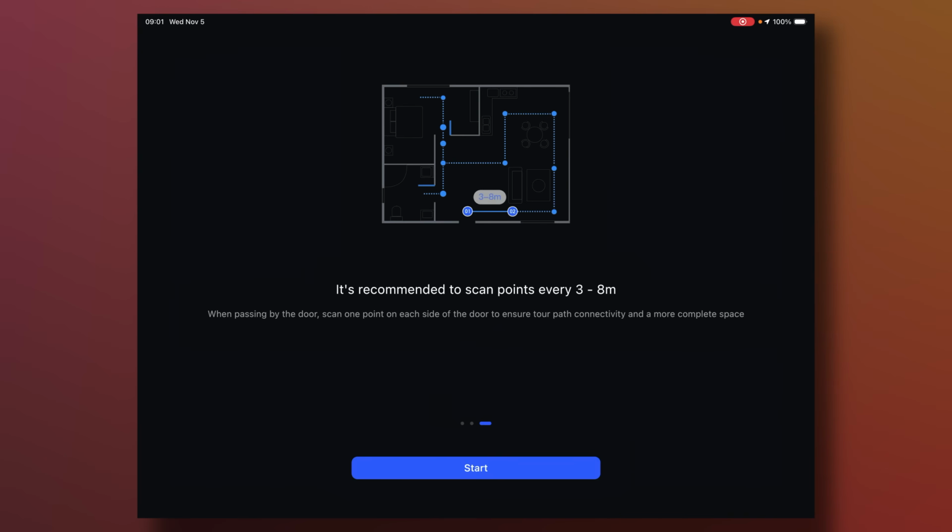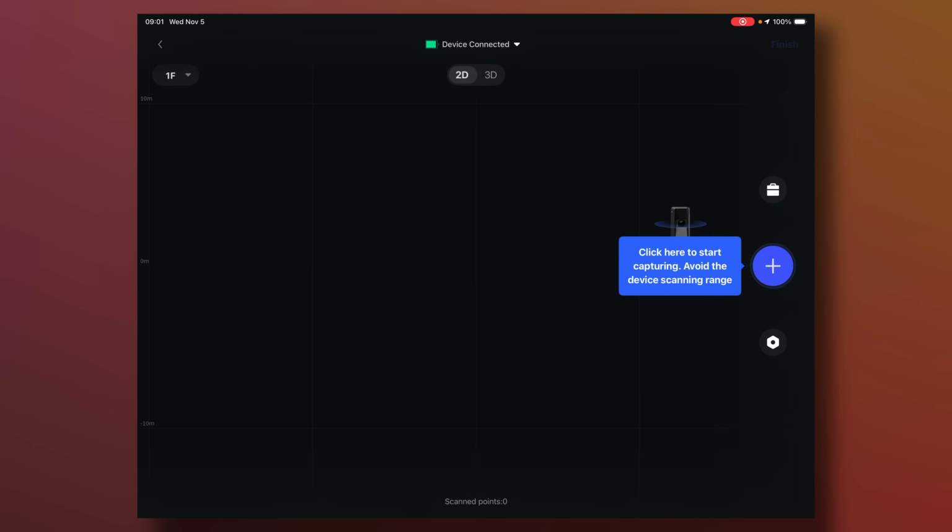Think about it like eye level. You want it basically at eye level, like a walking tour through a house. And then it's going to advise you of the frequency and the layout of setting up the camera. All these things you'll get to know, and you'll never have to look at that again. You press start, and now you're ready for the first scan.